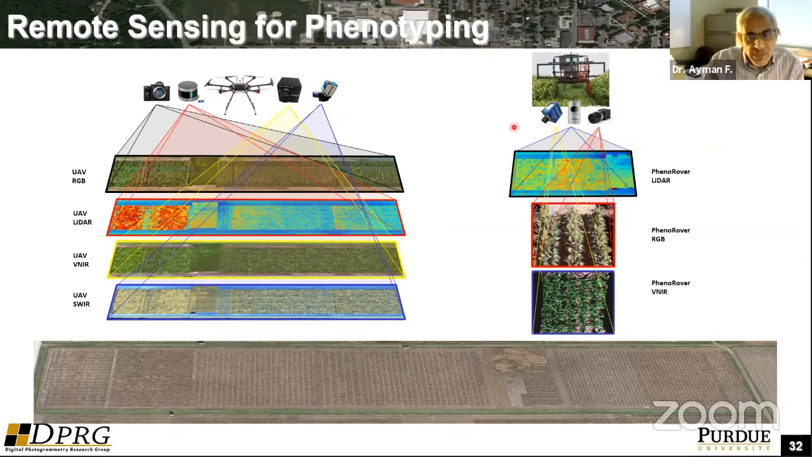In some cases, the UAVs will not give you the data at the resolution you require, so you have more proximal sensing. So this is an example where we are using the PhenoRover, which we developed here at Purdue. You have an RGB camera, you have LiDAR, and you have hyperspectral sensors.